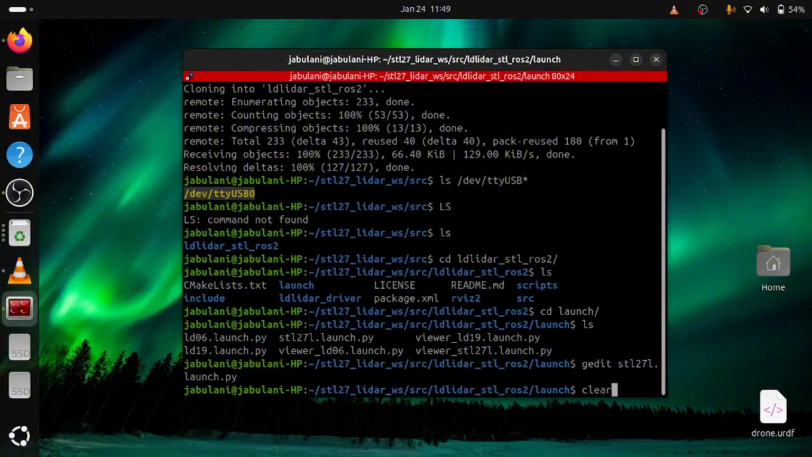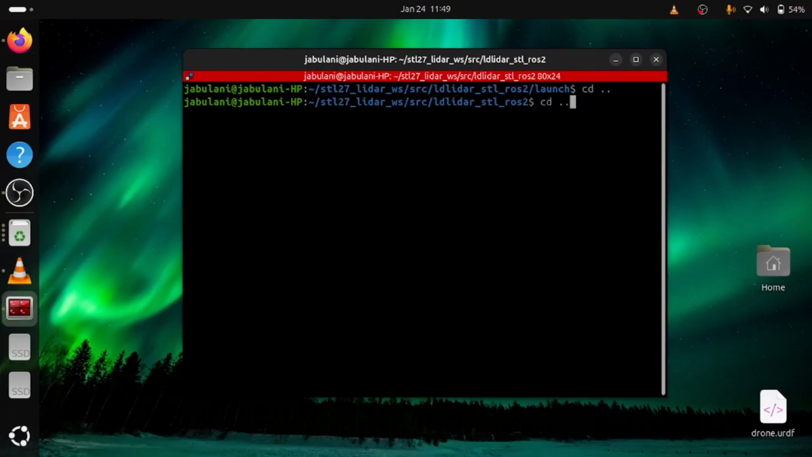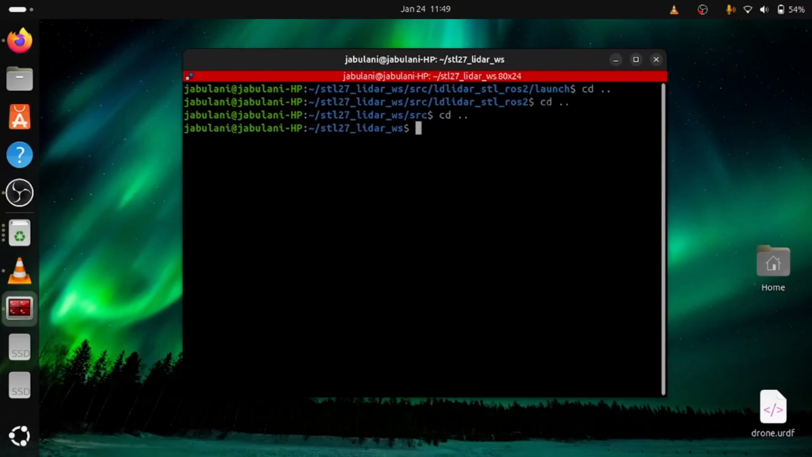Let me clear this to make things a bit orderly. Okay, so now I'm gonna build the workspace using colcon build.